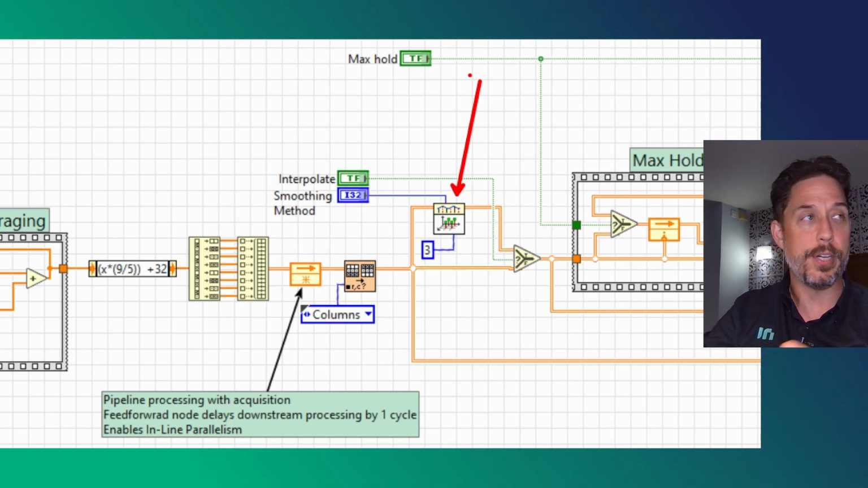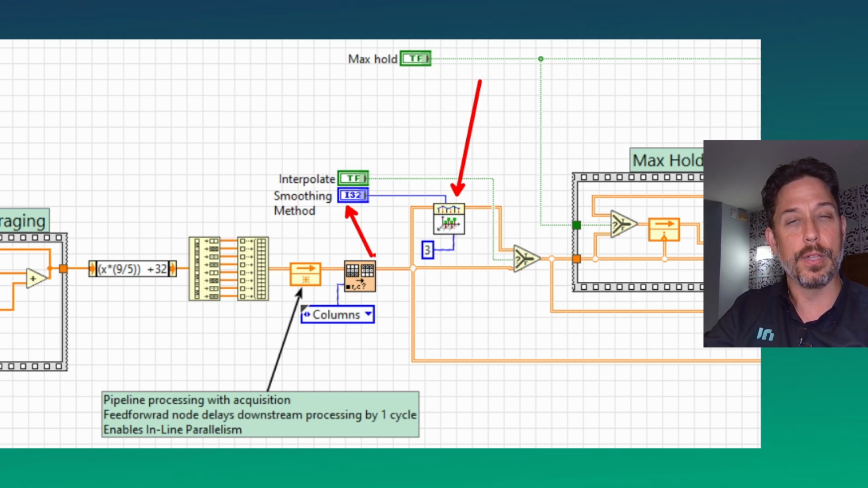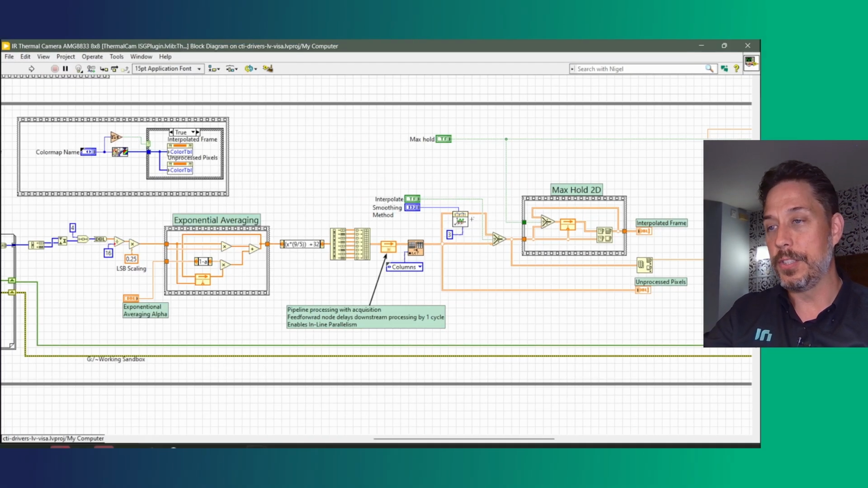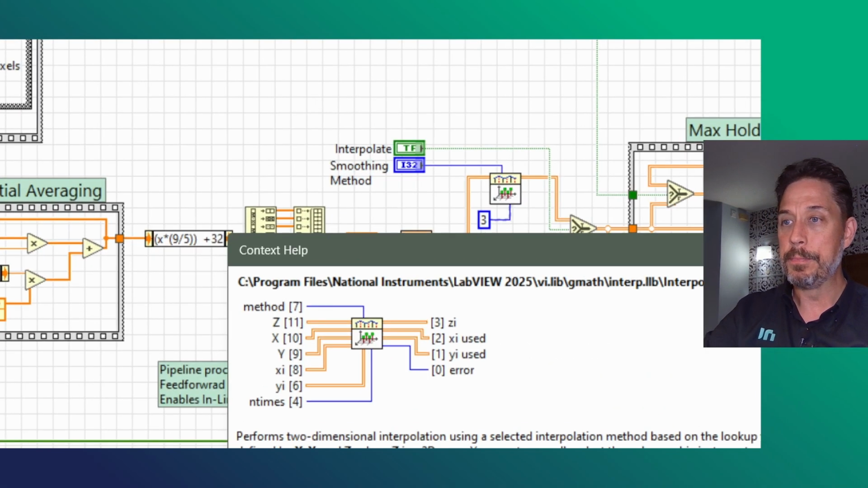It's available in LabVIEW Community Edition or LabVIEW Pro, and then you can choose your smoothing method, but I'll look at the one that made sense for me. And then it's how much do you want to effectively oversample all of your data. So I think if I were to just bring up the context help, that'd probably be most helpful for everyone here. So there you go.